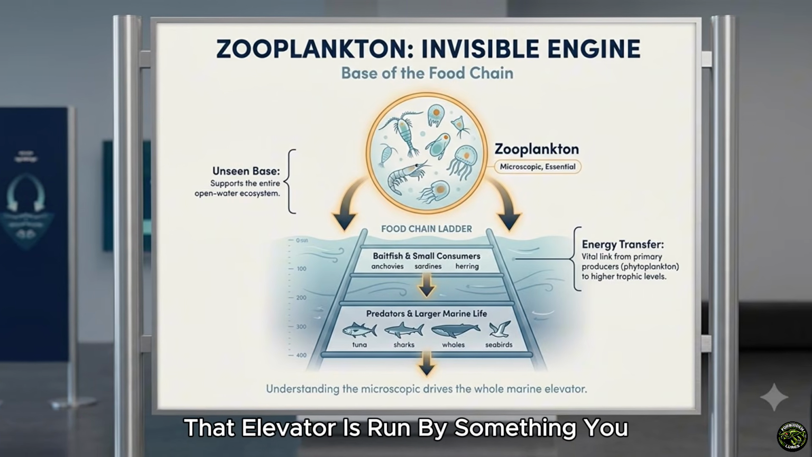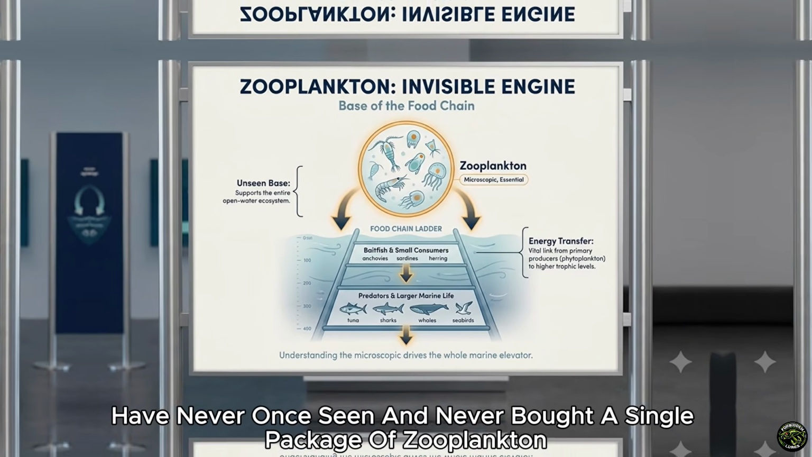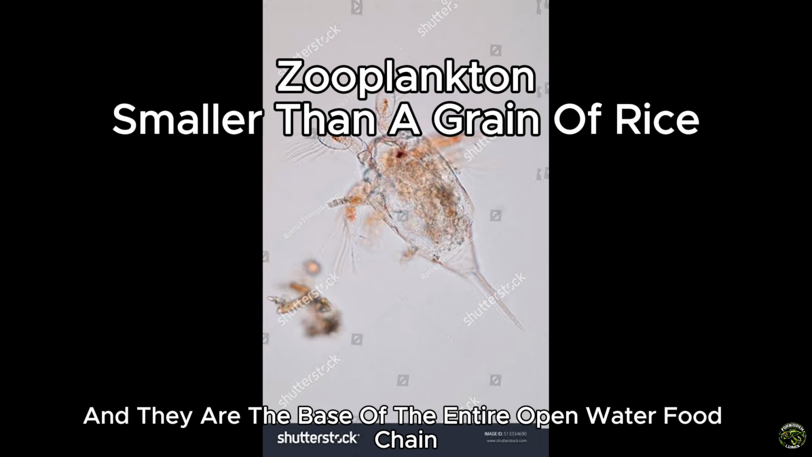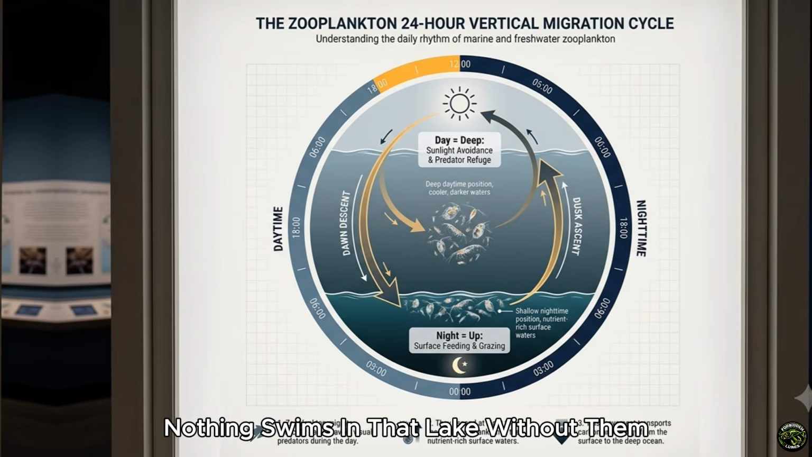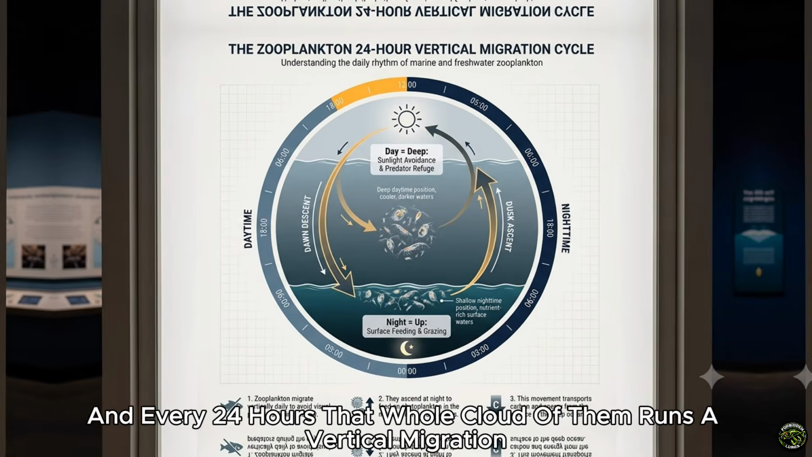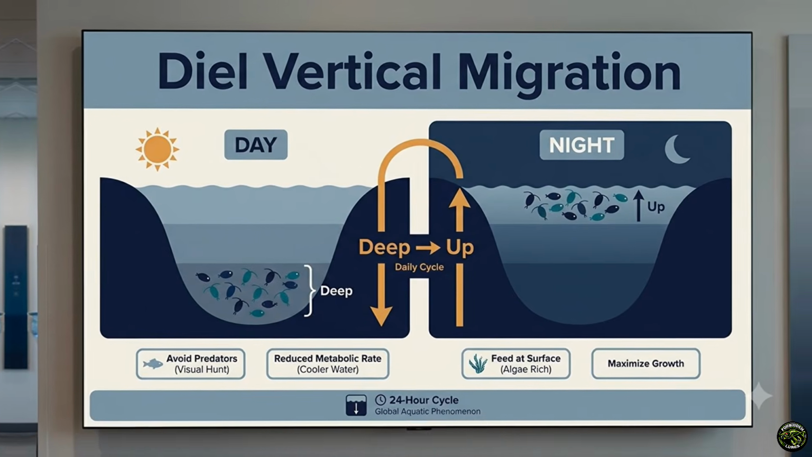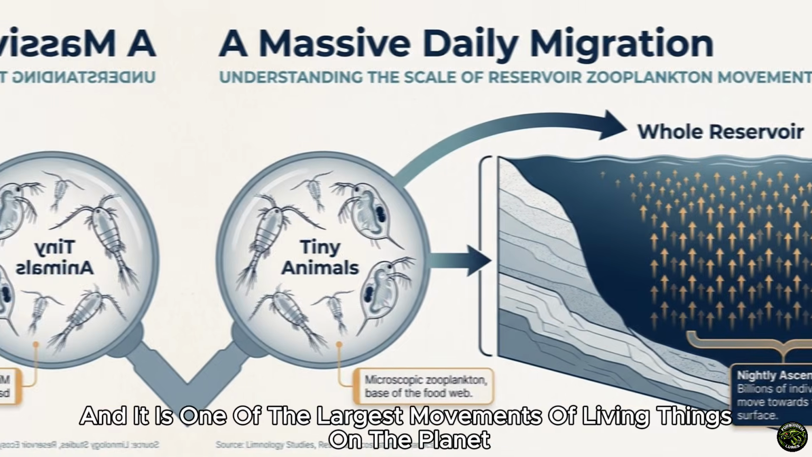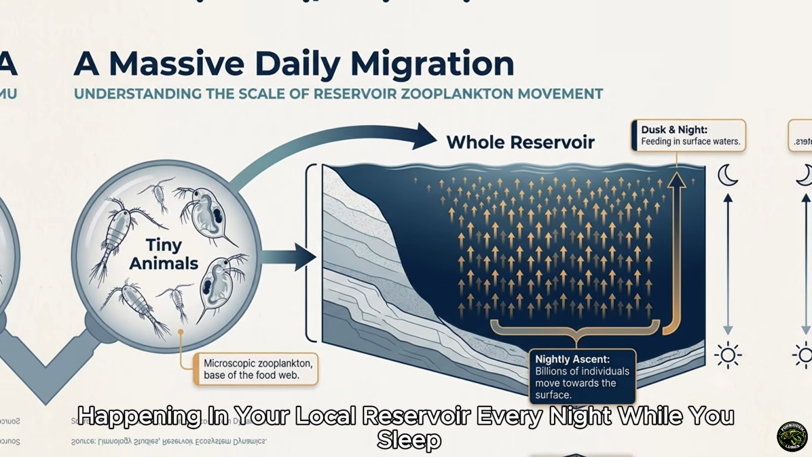That elevator is run by something you have never once seen and never bought a single package of. Zooplankton. Tiny drifting animals, most of them smaller than a grain of rice. And they are the base of the entire open water food chain. Nothing swims in that lake without them. And every 24 hours, that whole cloud of them runs a vertical migration, deep and dark by day, up toward the surface by night. Scientists have a name for it, diel vertical migration, and it is one of the largest movements of living things on the planet, happening in your local reservoir every night while you sleep.